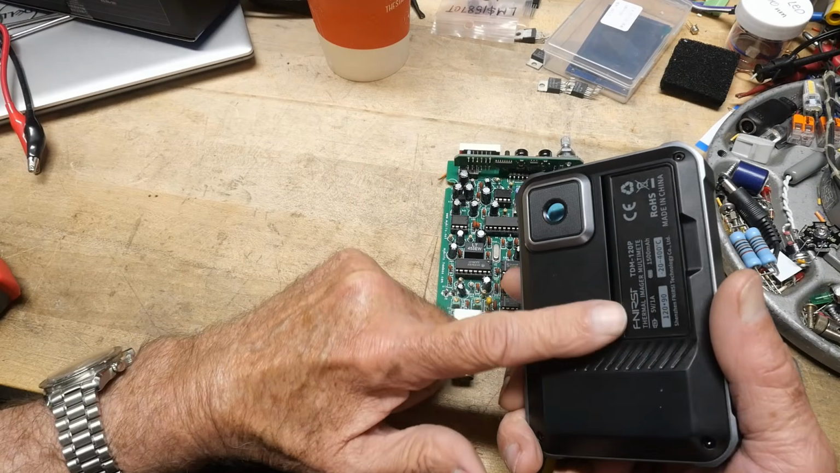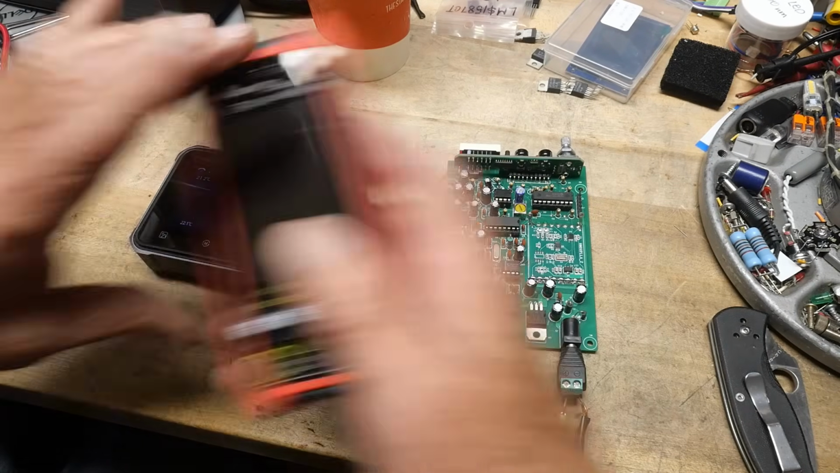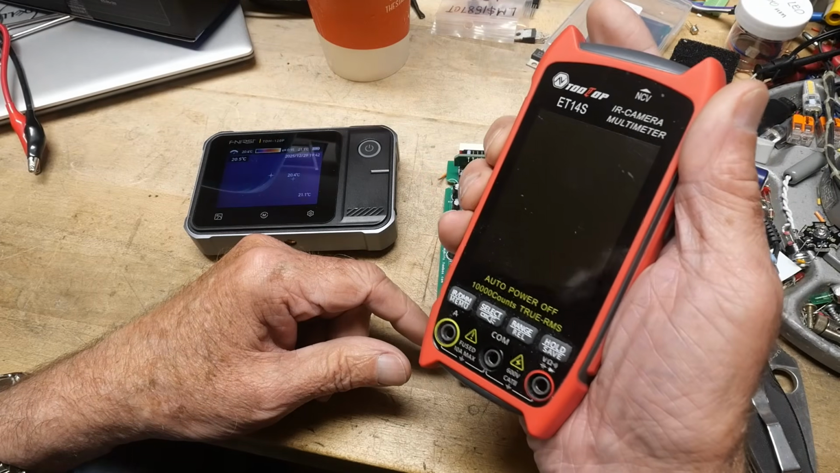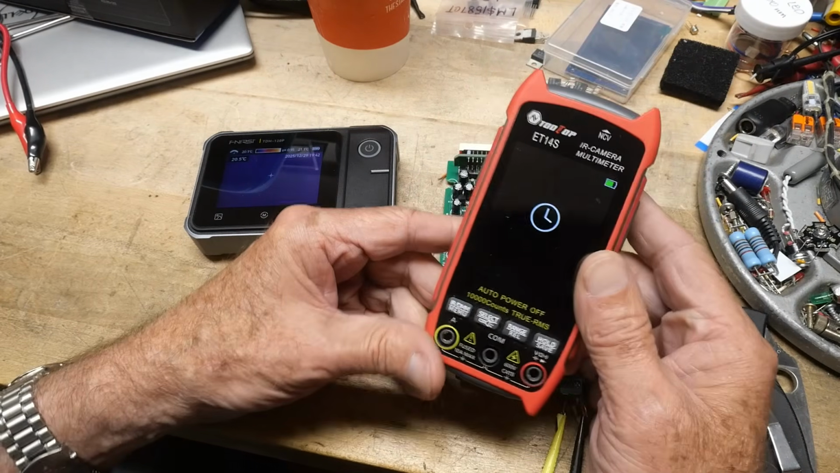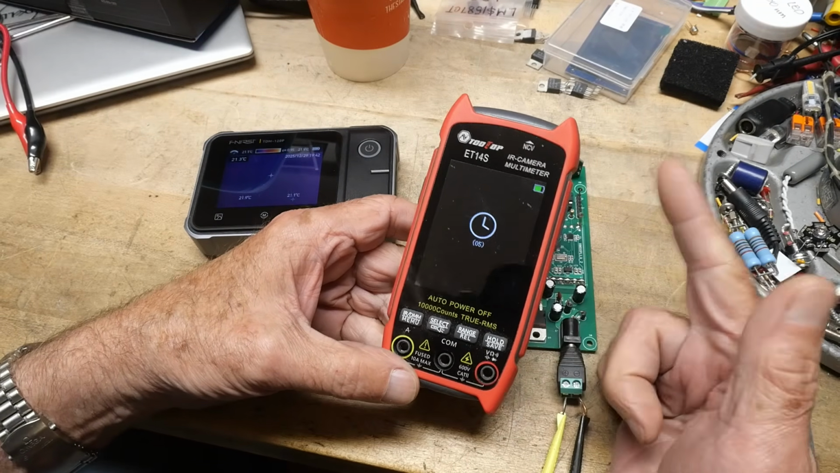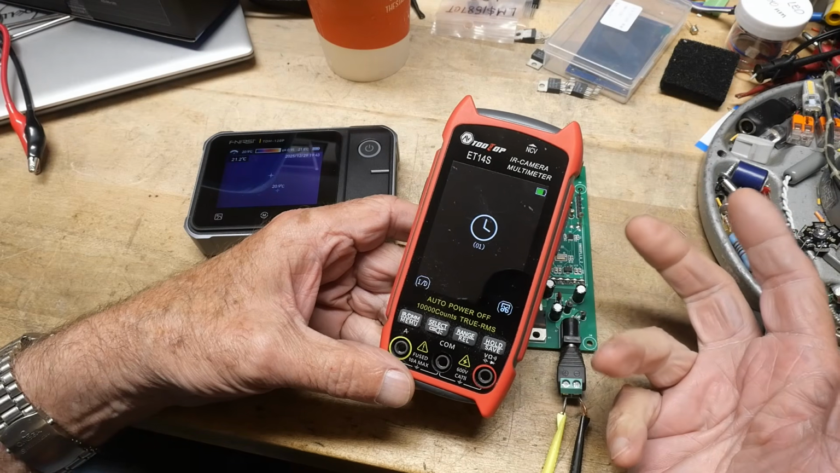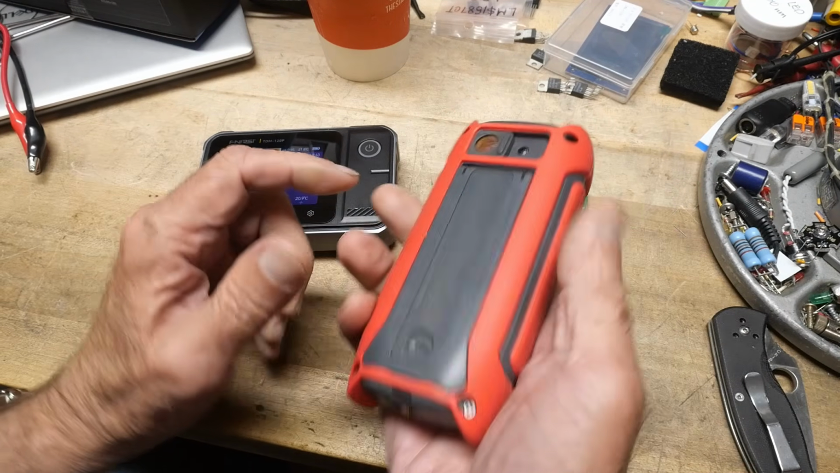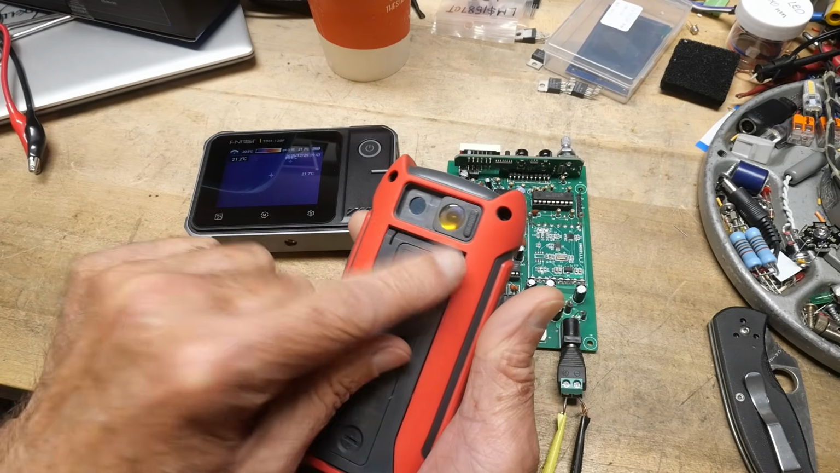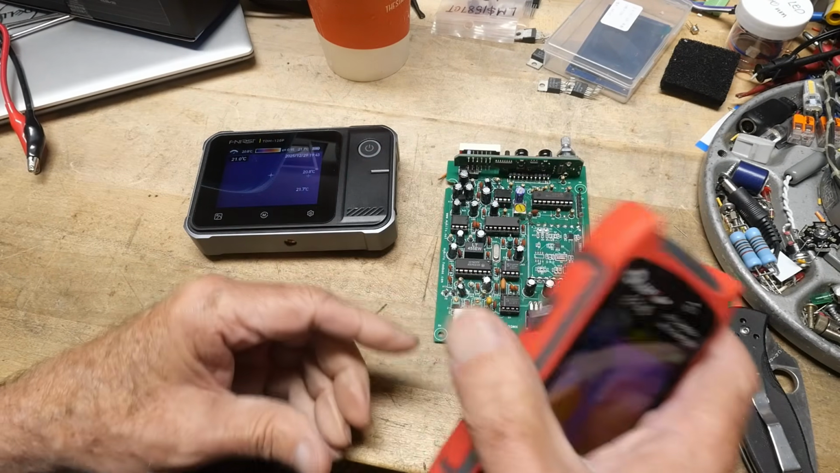I'm not sure if this version comes with a macro lens, if you can buy a macro lens for this or not. I really want to compare it to this, which is also a multimeter with a camera built into it. And I must say that I do use this all the time on the bench, not as a multimeter, but as a cheap little camera that's quick just to turn on and play with. But it does have a sliding macro lens, which I find just really good.